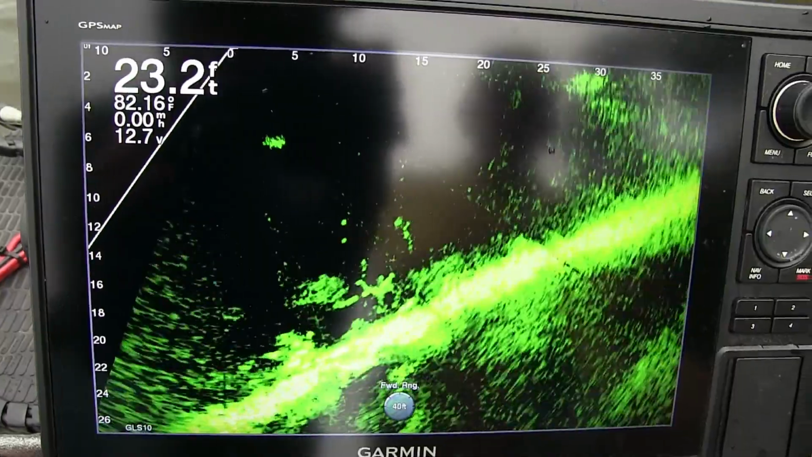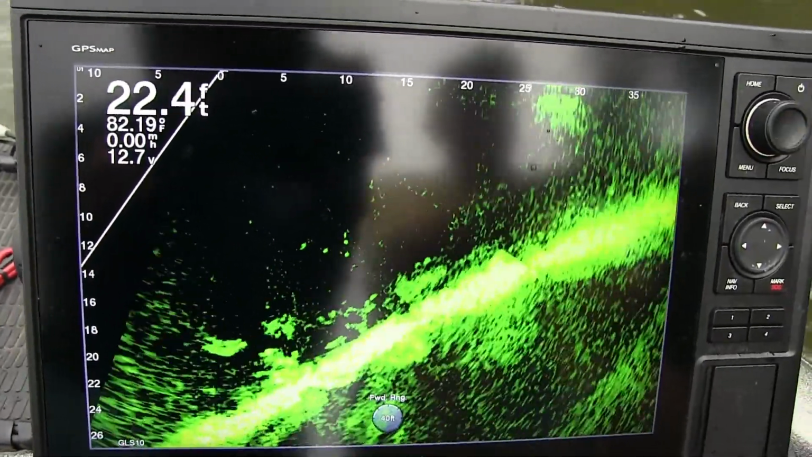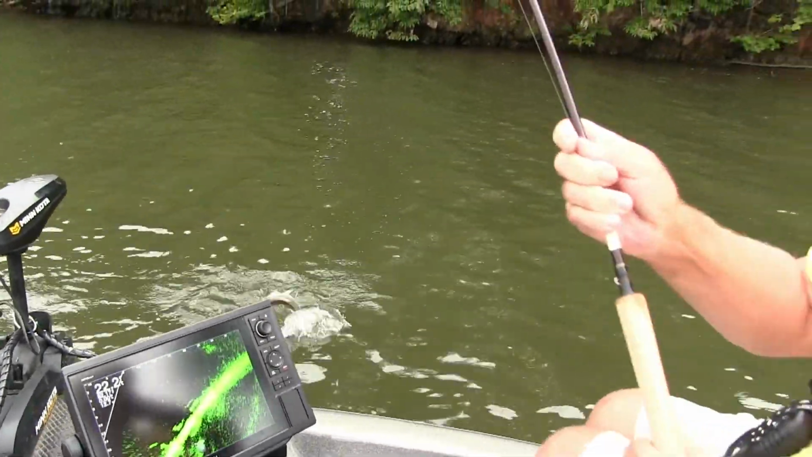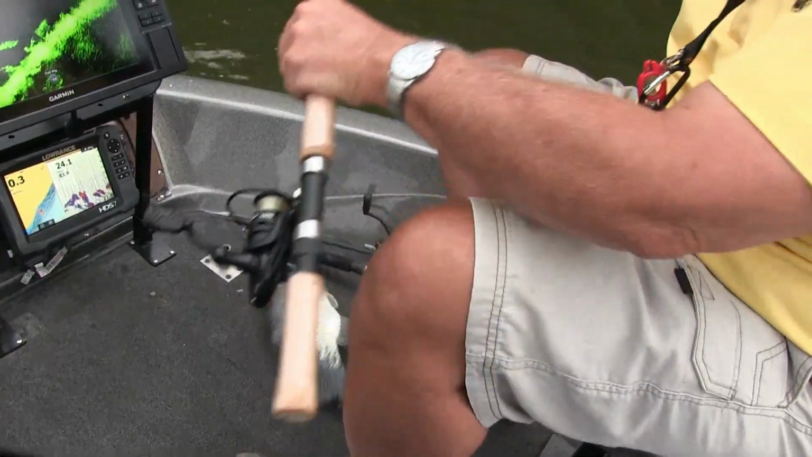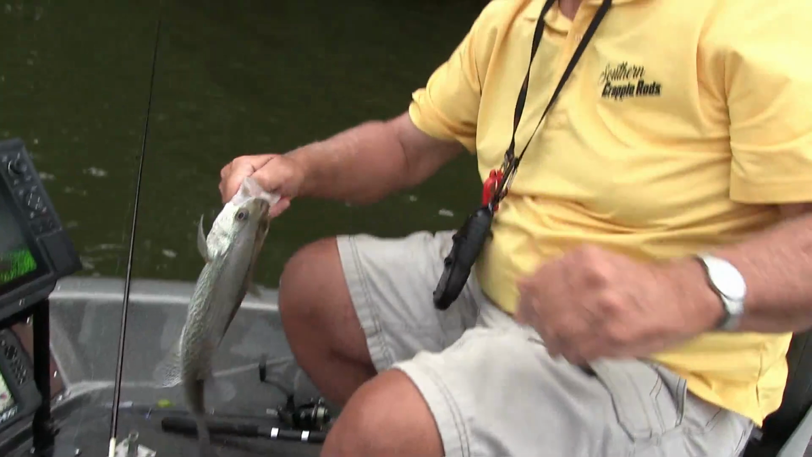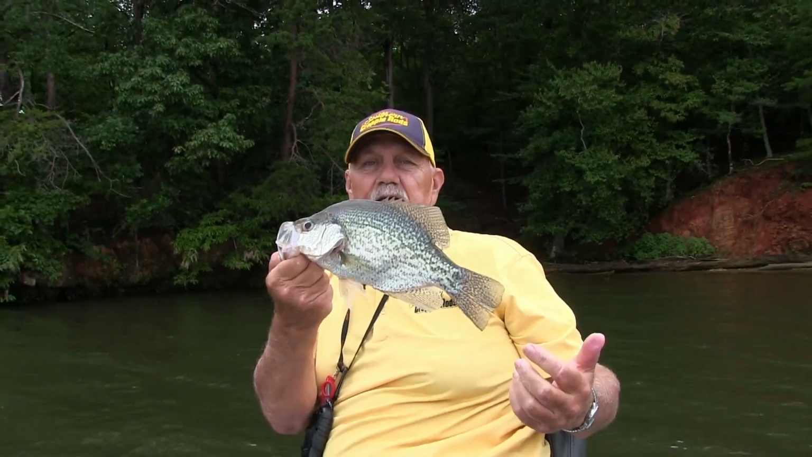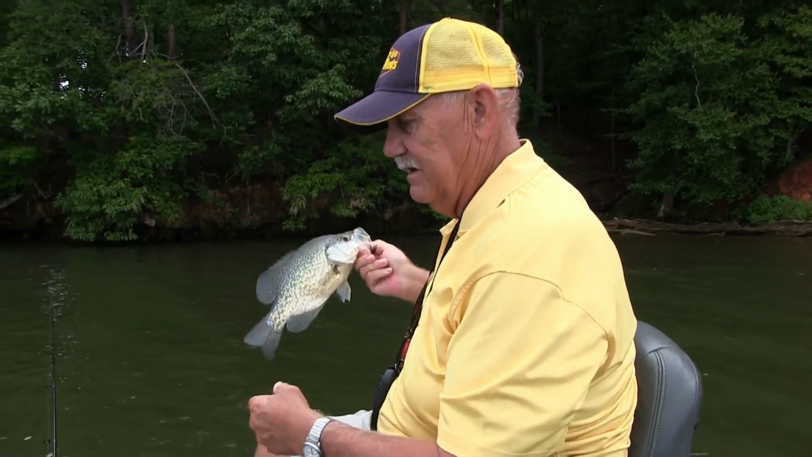Come right off the bottom down there. A little bit better fish, I believe. Yeah. I need to change this line. Now, if you had a load like that, you'd be okay. One and a half pounds. All right, let's go back, see if we can find some more right down in there.